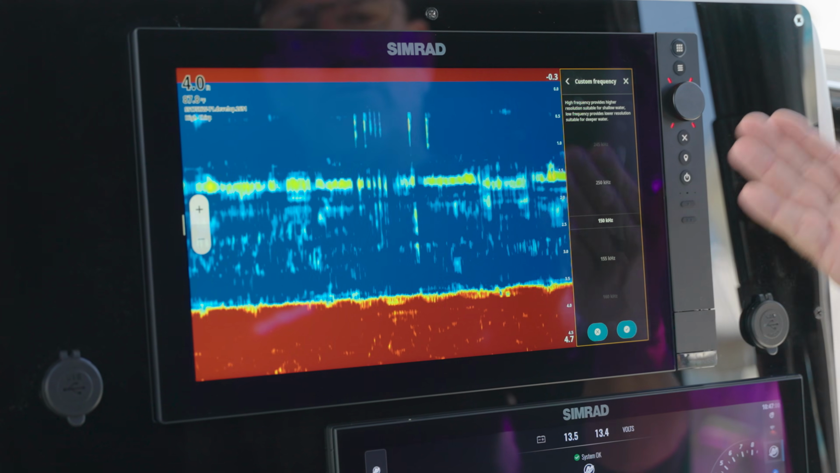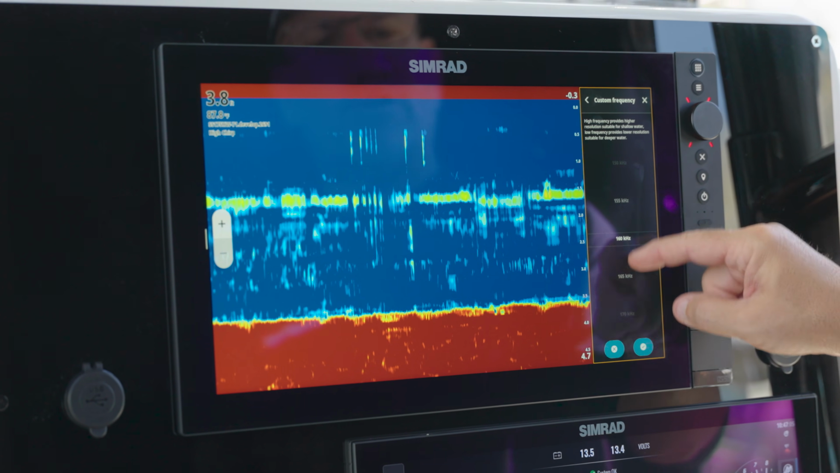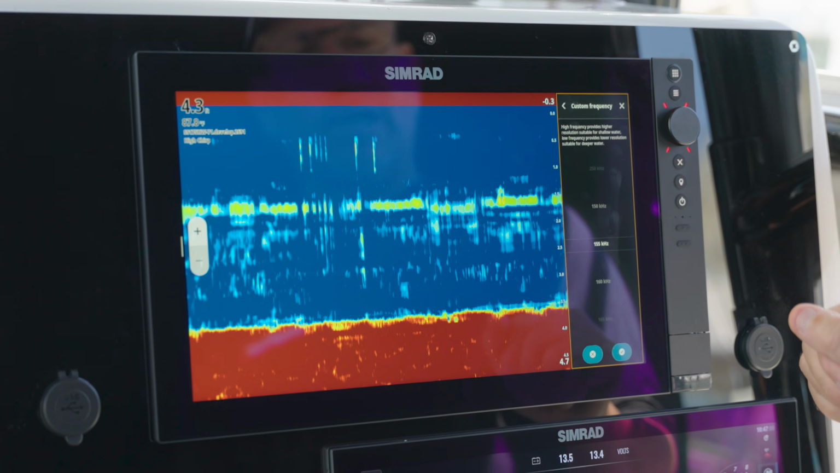So if there's a frequency that you like to fish at, really important for some of those offshore fishermen and bottom fishermen, you can come in and dial up whatever frequency is applicable to that transducer.